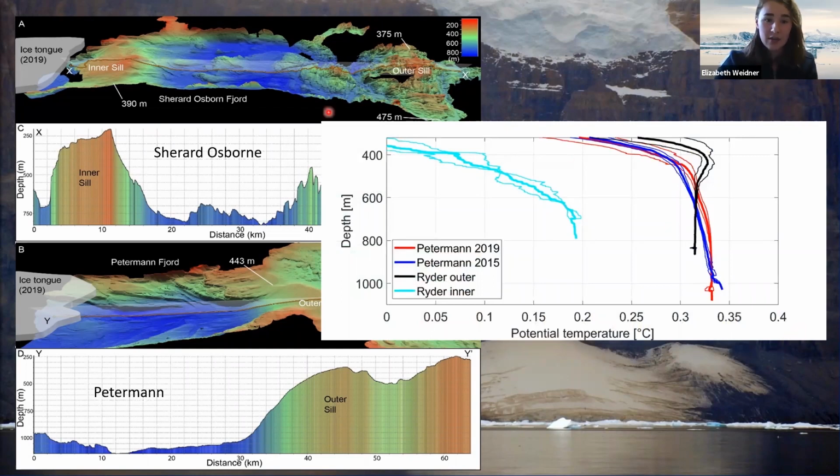So the cyan one is from the inner part of Sherard Osborn Fjord. So it's near to the ice tongue, it's inside this inner sill. The black is from the mouth, and then the 2 red and blue ones are from Petermann. So we can see immediately that the deep water near to the Ryder ice tongue is quite a bit colder.